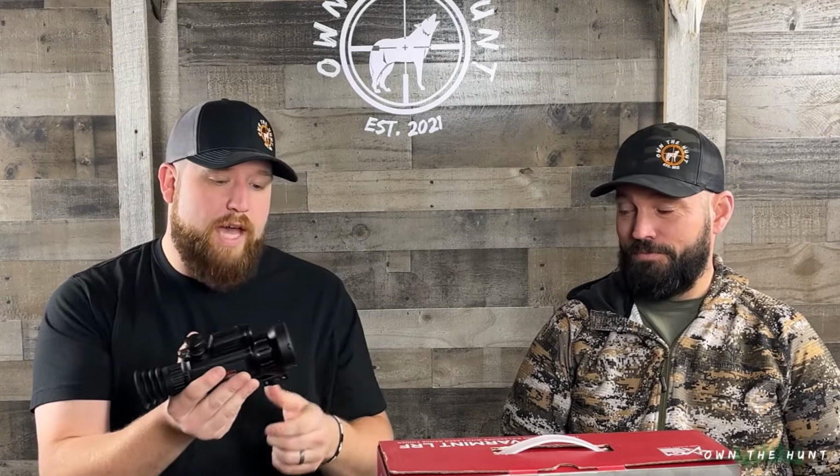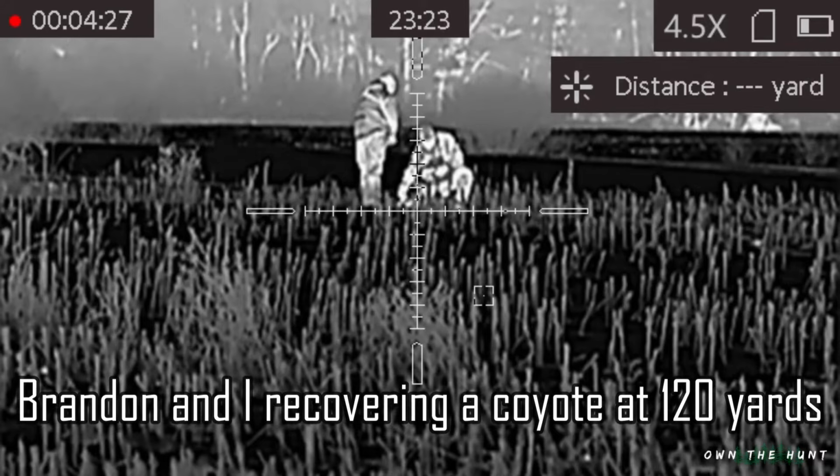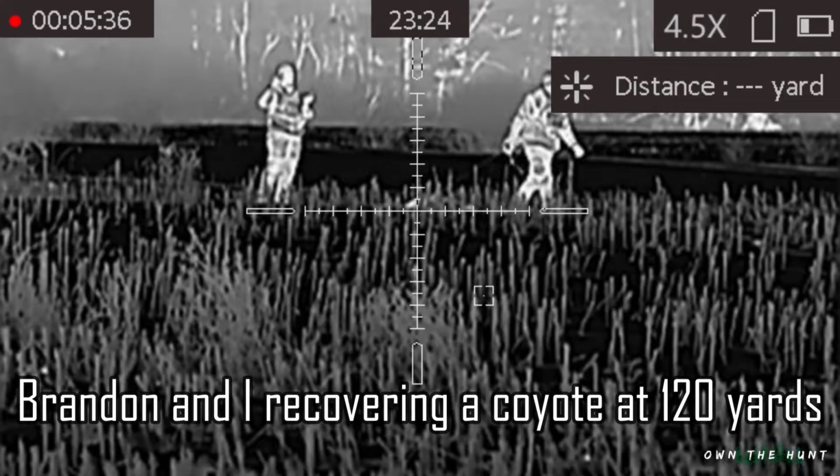I think it's 1.4. Yeah, so the 35, which has a 35 millimeter front focal lens, is even smaller. So it is noticeably lighter. How they're jamming all that into these little packages is pretty incredible.